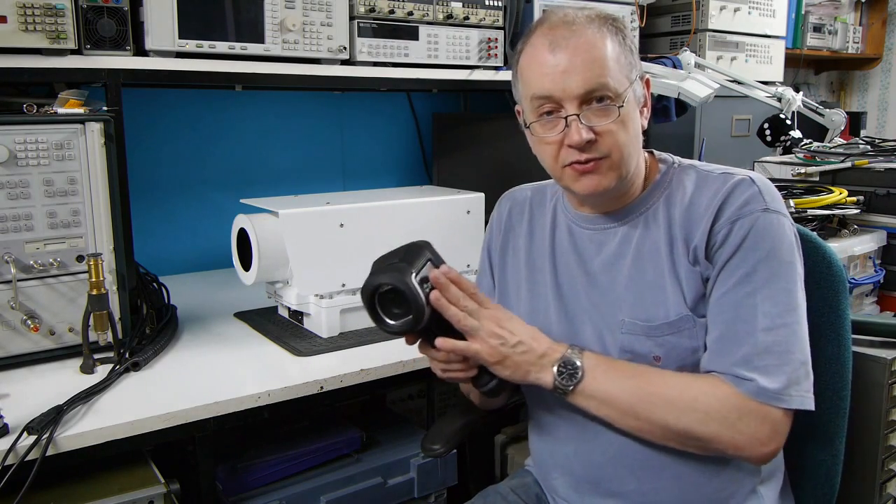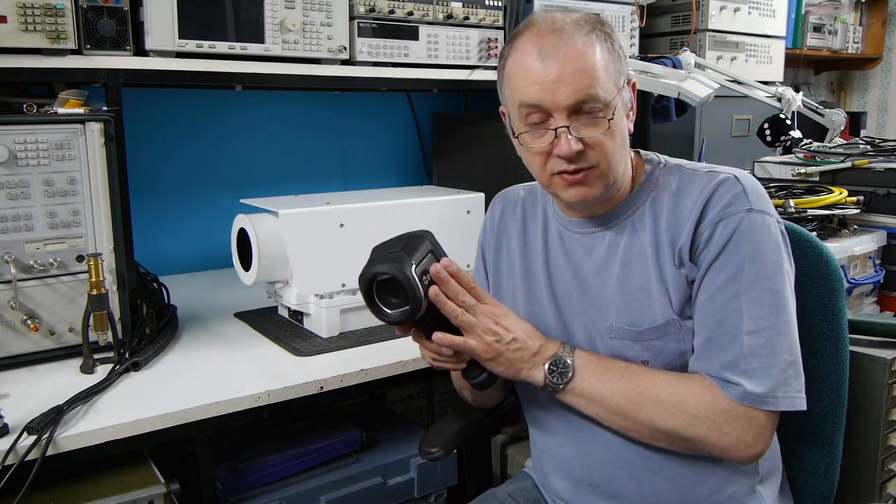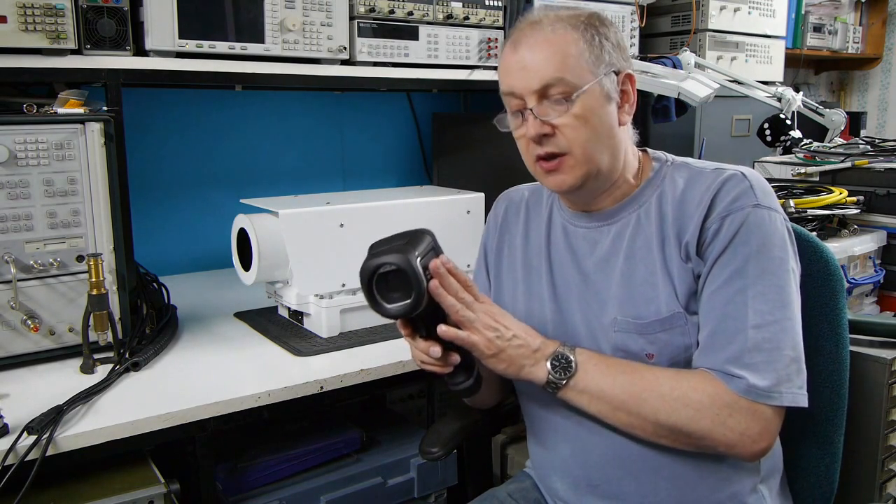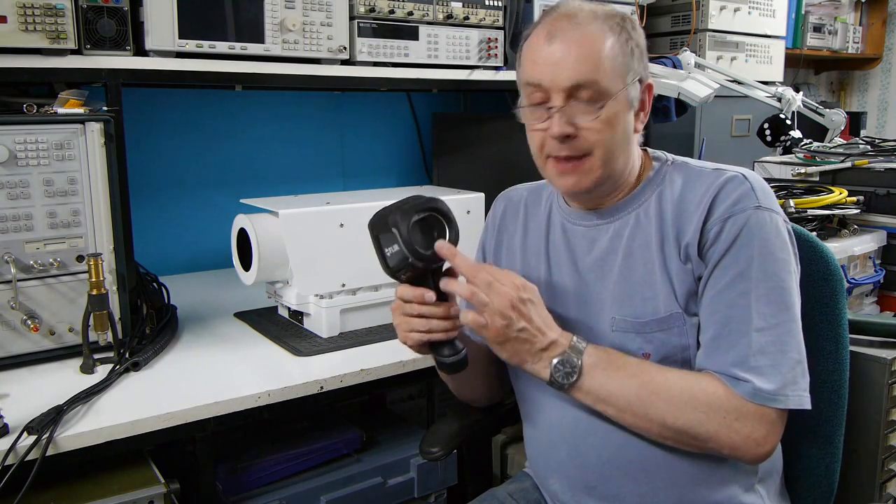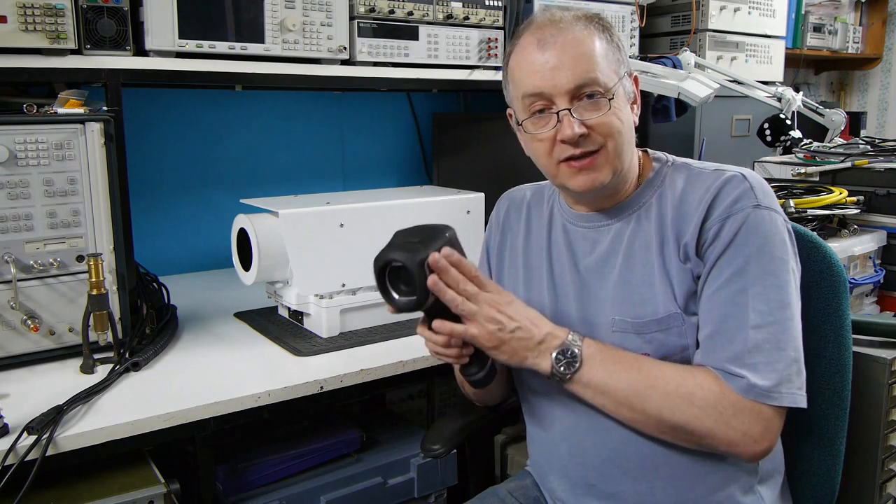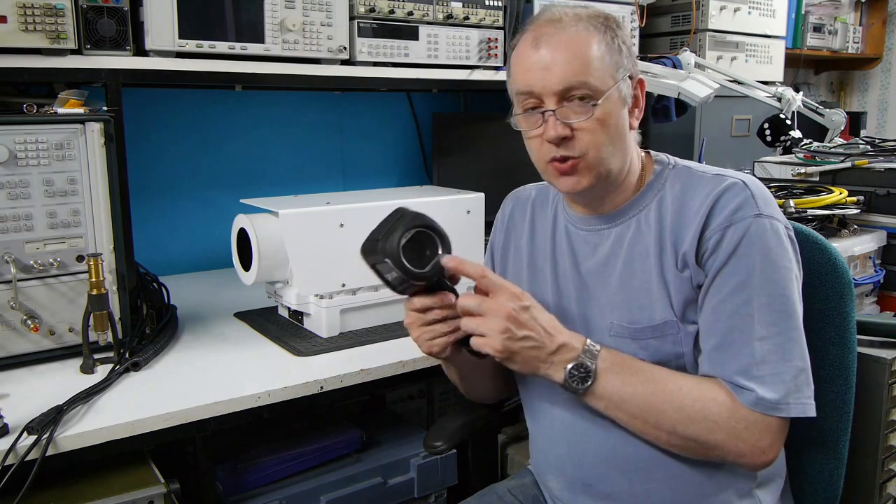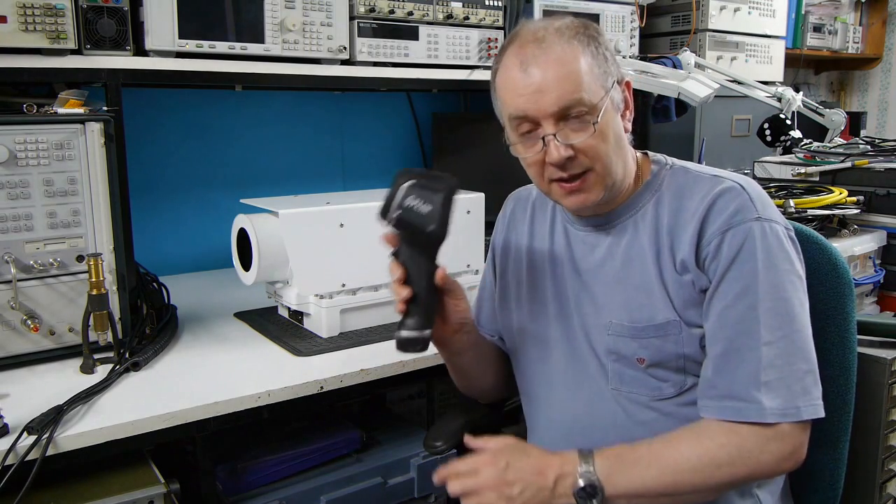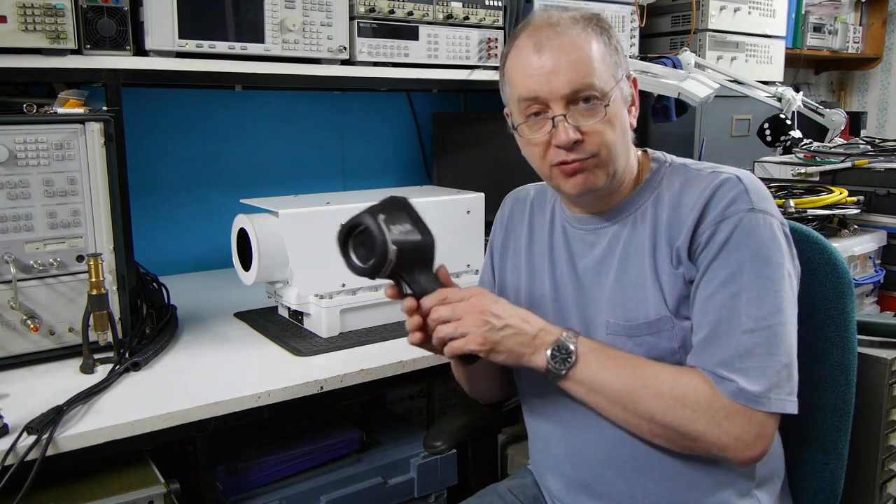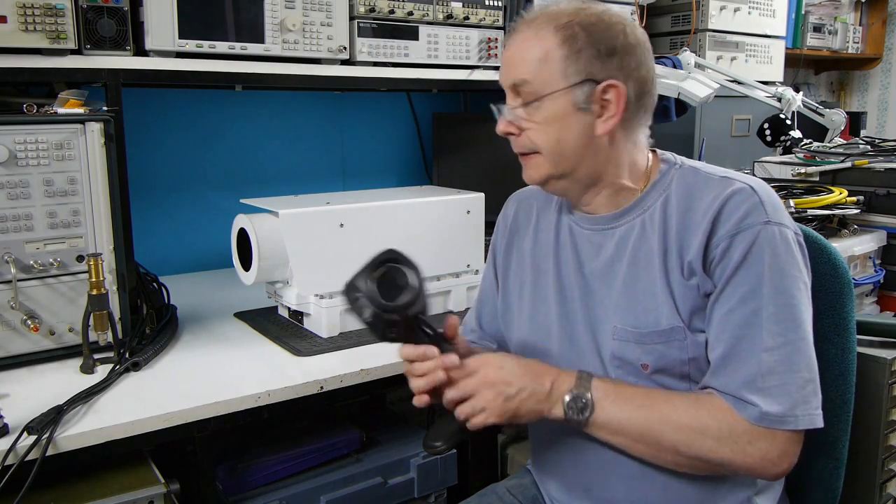Now 10 microns is 20 times the wavelength that the human eye is sensitive to. And what that means is that for any given aperture of lens you achieve about 20 times less resolving power. It actually requires a lens 20 times bigger to make a camera operating at this wavelength have the same resolving power as your eye does.